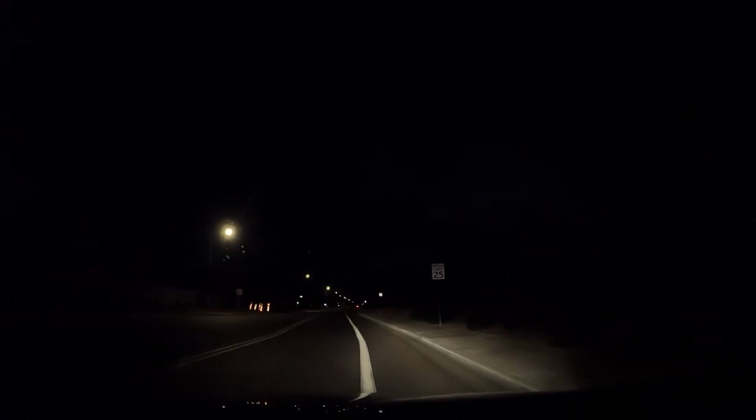So I took it on in, and they came back and said, oh hey, your fuel cap was loose. Well, it was kind of loose.